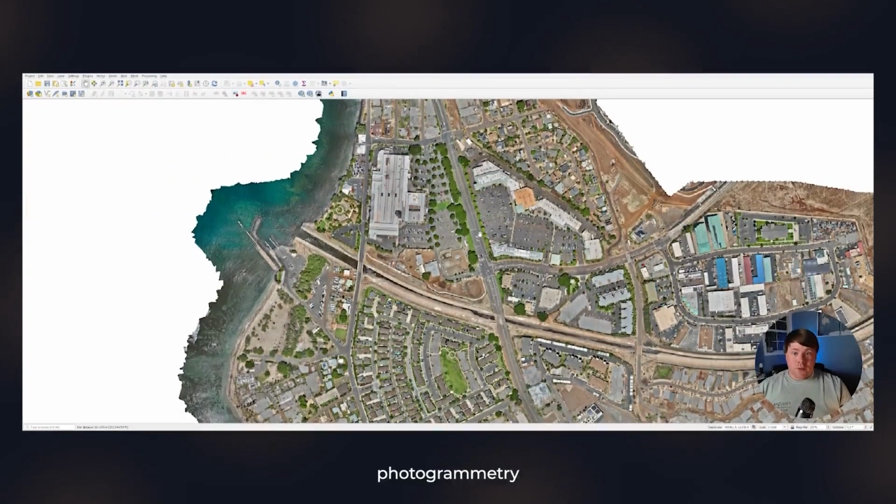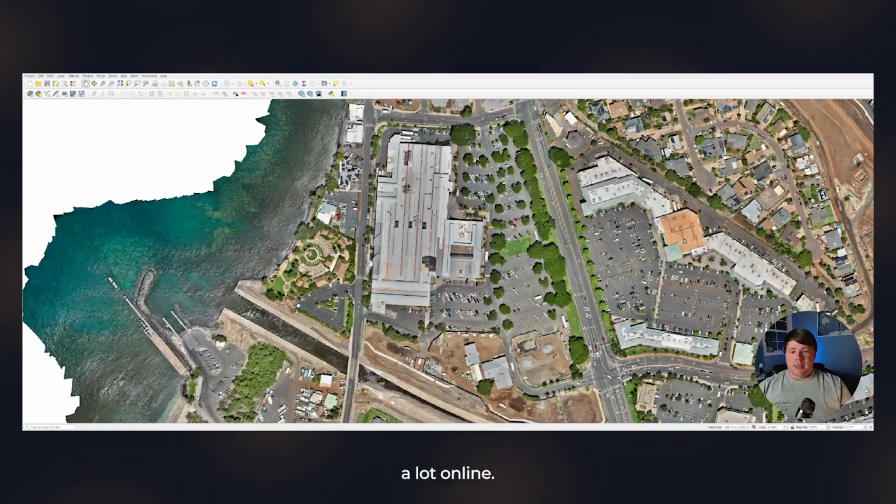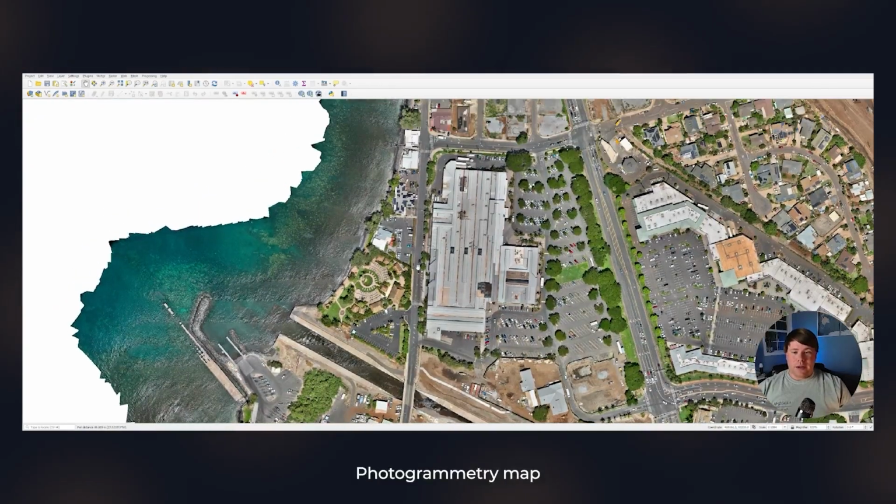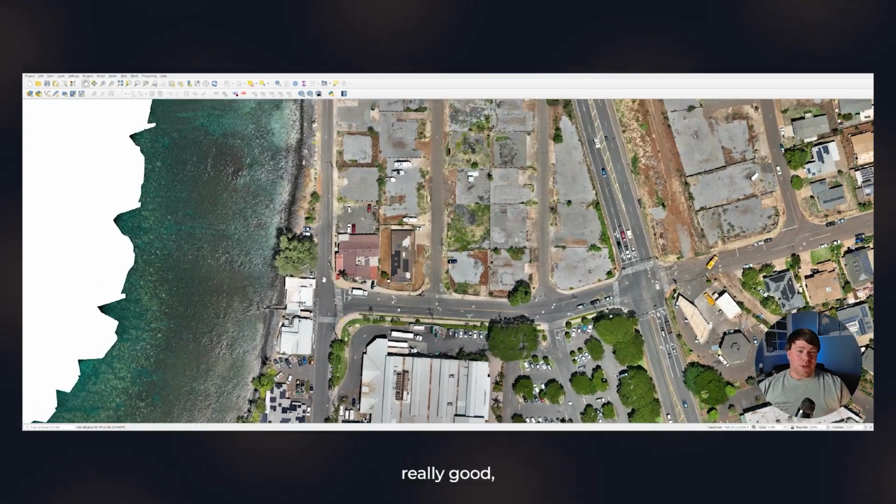So jumping over into the photogrammetry real quick to highlight something that I think a lot of people need to know, and I see this a lot online. You can go to Lahaina and visit, and it's a beautiful experience out on the west part of Maui. Just wanted to highlight some of the stuff. We've got the Lahaina Cannery here in our photogrammetry map, and the old Lahaina Luau, and then Mala, the restaurant over here. This was really good.